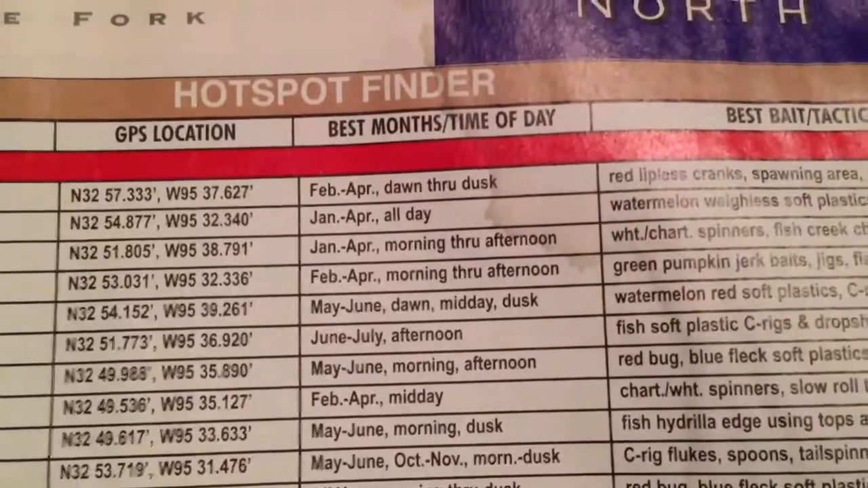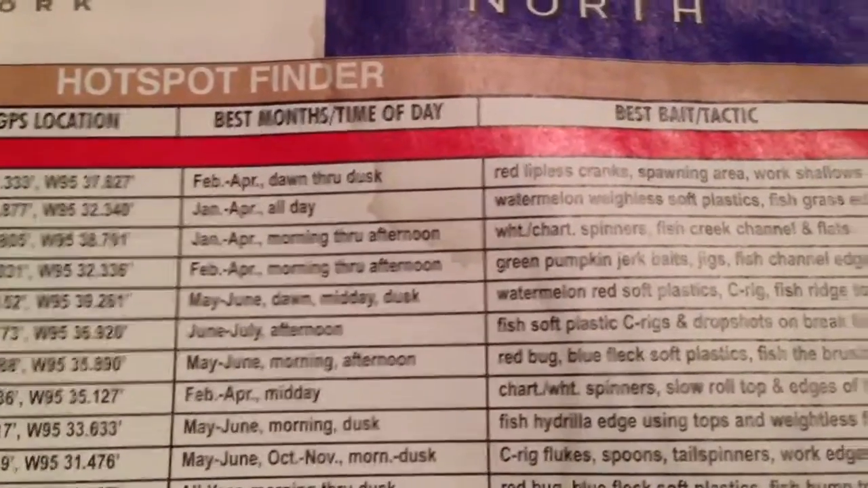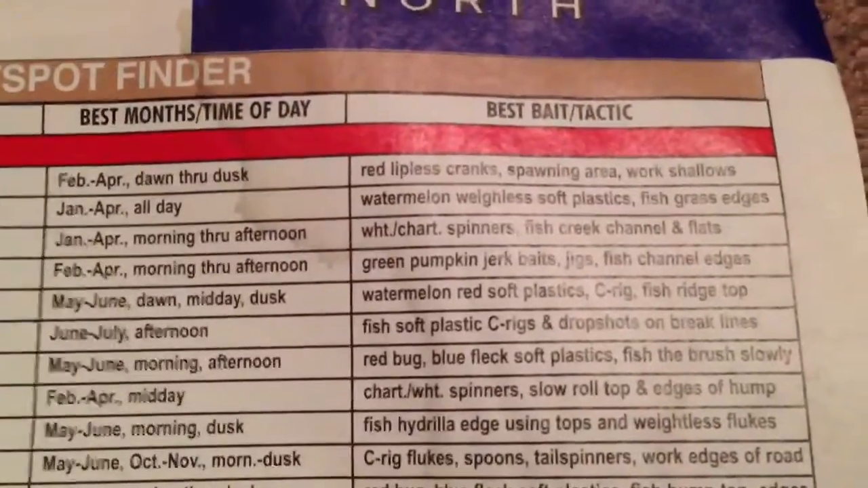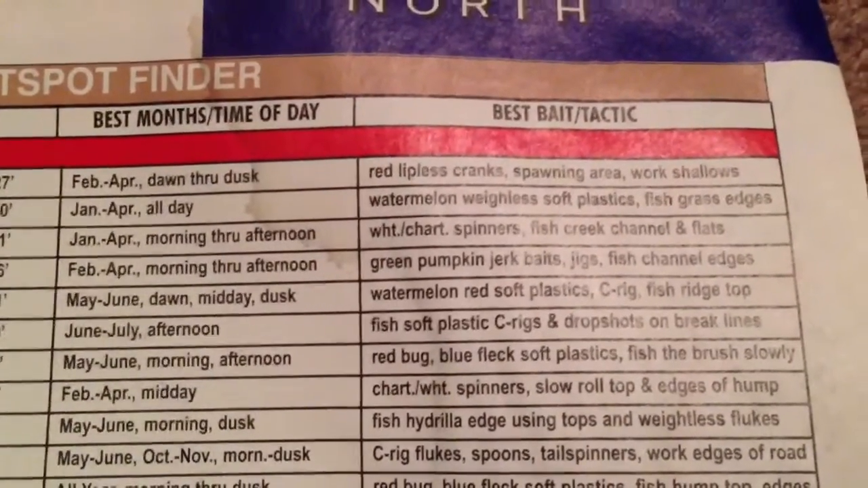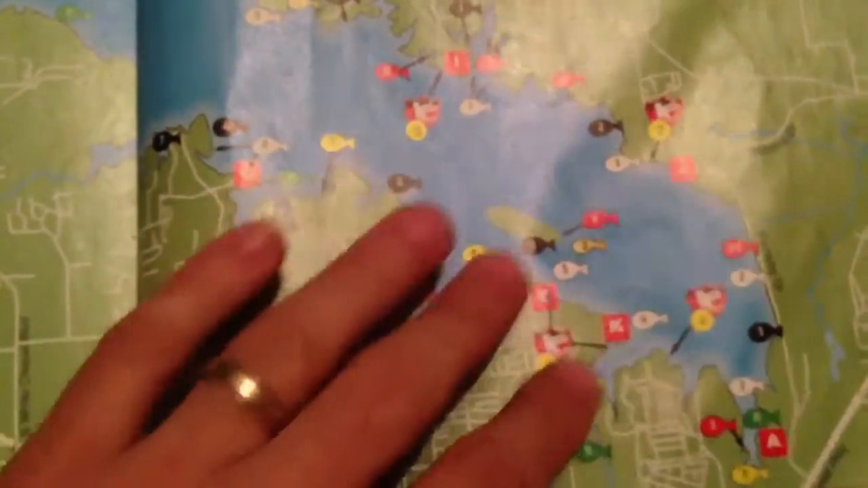Try and hold this still. Sorry. So you got your GPS location there, the best months and time of day to fish those spots, and then the best bait and tactics. So this is a great little spot. Great book. And you got crappie down here for crappie fishermen, catfish. Every lake has got these. This is Grapevine Lake. Actually, I've already loaded all these into my Humminbird, and I'll show you in a second how I did that.